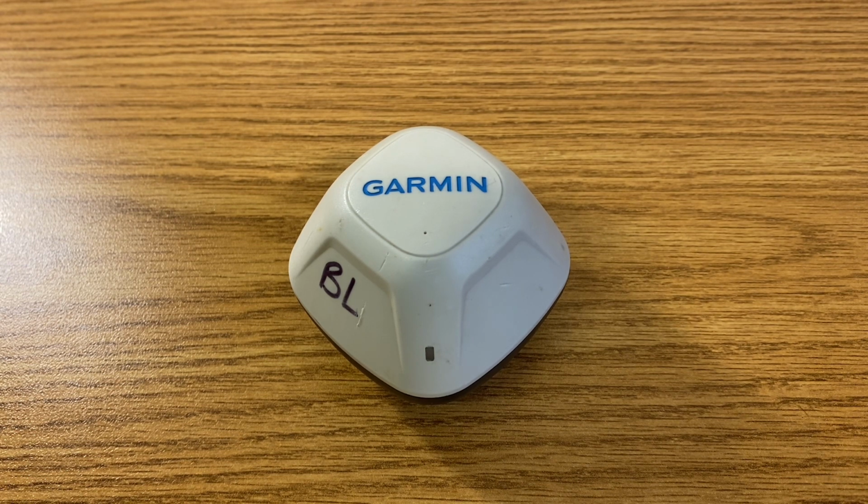Definitely a 5 out of 5 star product. Garmin, you can't go wrong with it. It was $130. It's a lot cheaper than the deeper sonar, but just as good quality as the deeper, if not better.